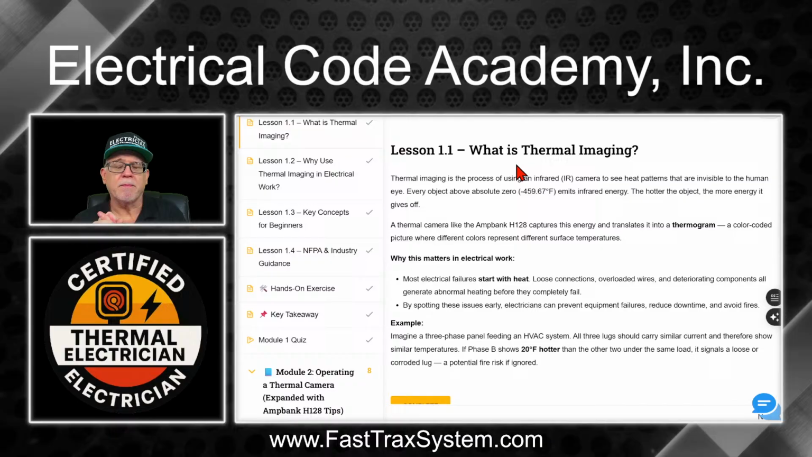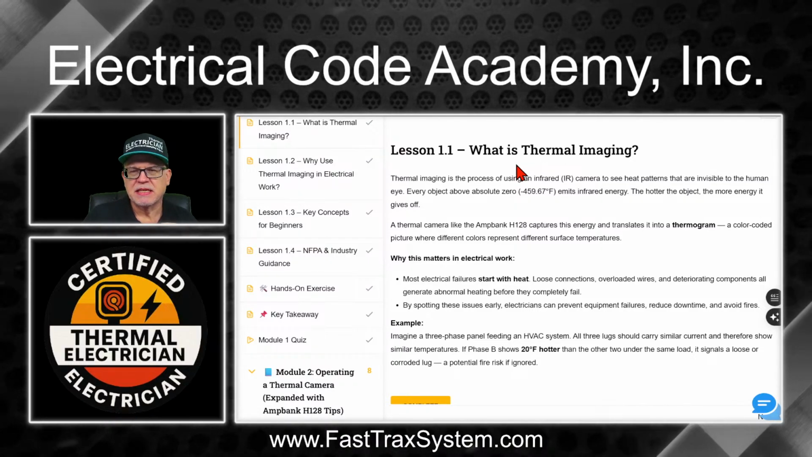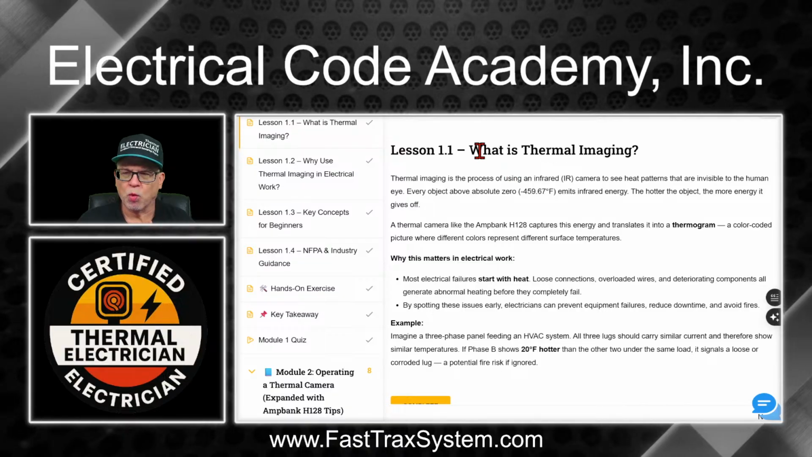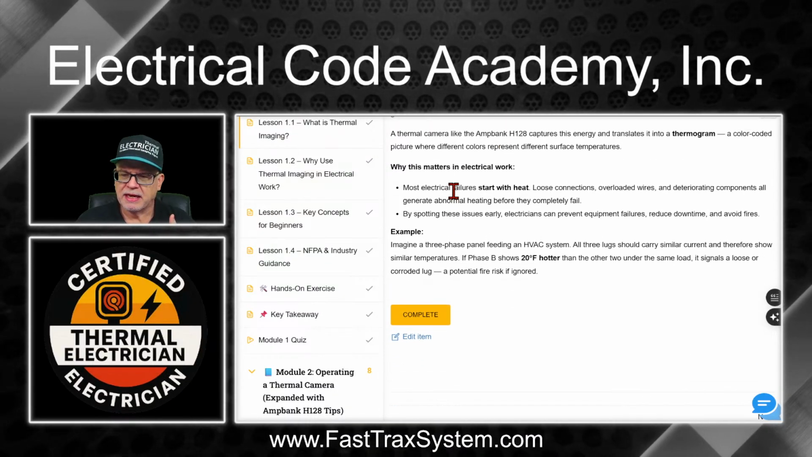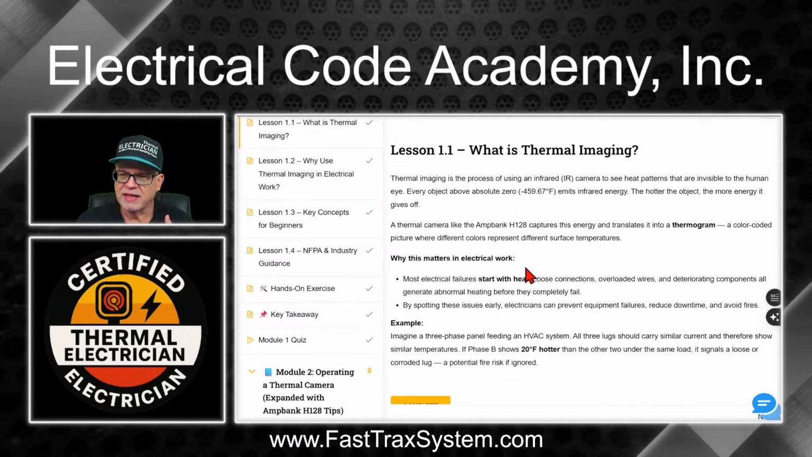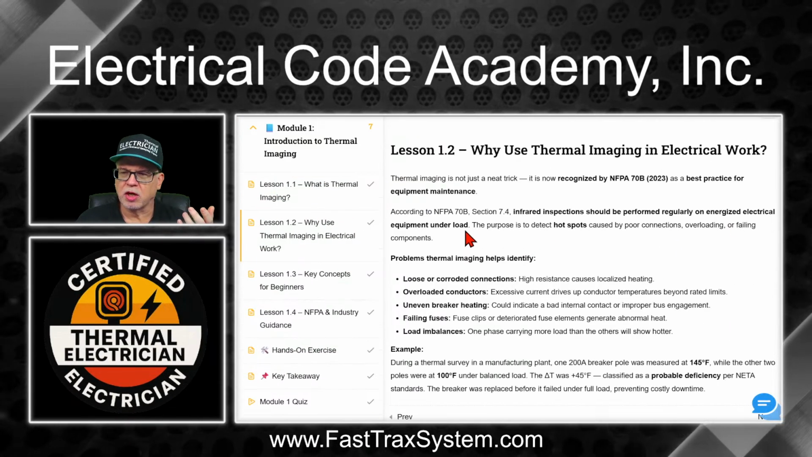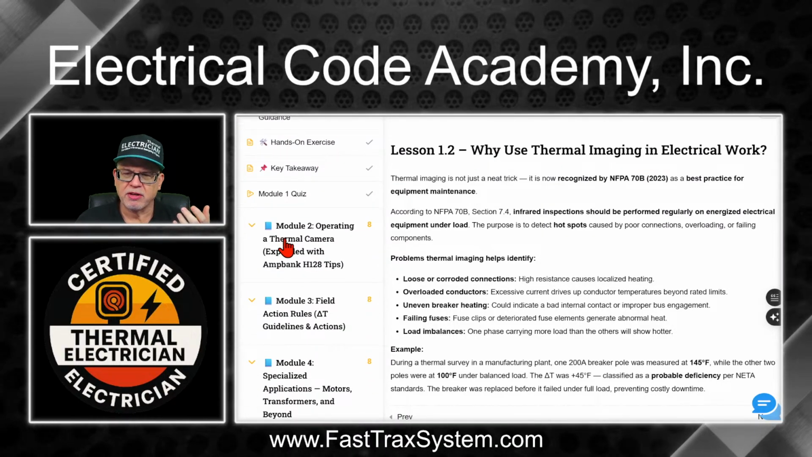Now, this is broken down in very easy to understand bite-sized pieces, because I think that's really important when you're trying to hammer home some important topics that you absorb these topics, like what is thermal imaging? And we go over it, we talk about it. You can hit complete, it'll just check it off over here, but you don't have to hit complete if you don't want to. And then you can just go on to the next unit. And then so that's 1.1. And here we'll click on, here's 1.2, why use thermal imaging in electrical work? And you go on down and you'll see there's other modules.